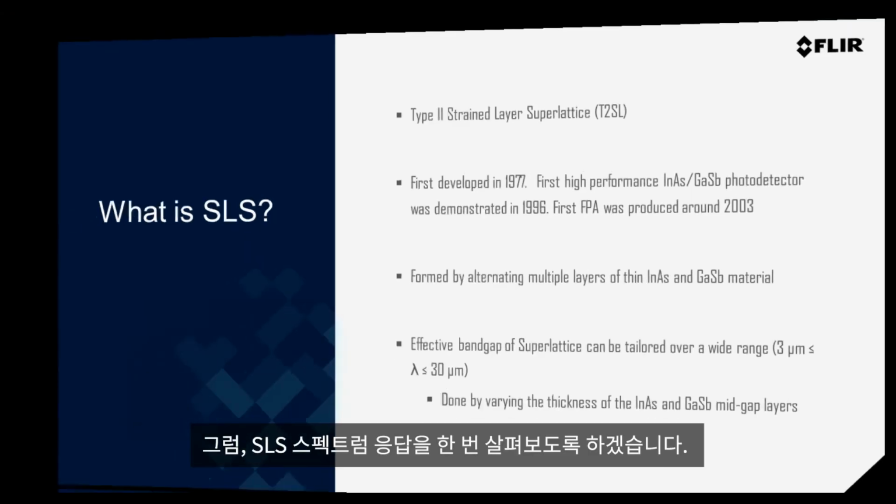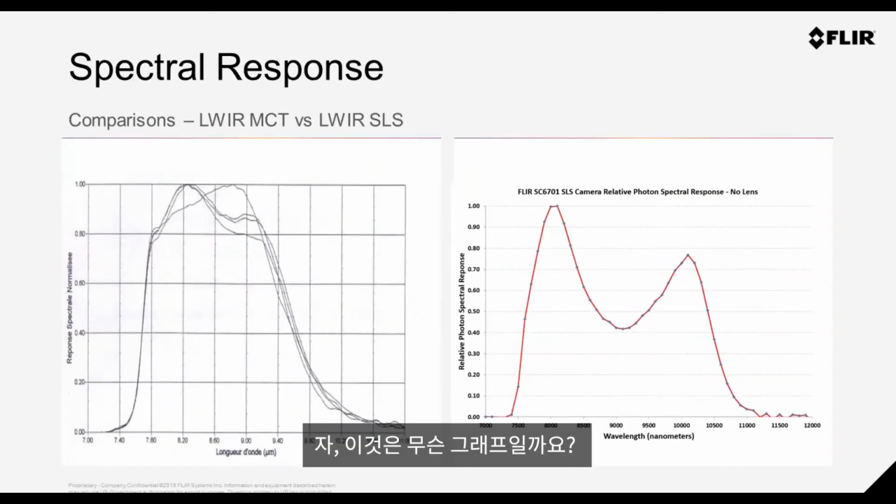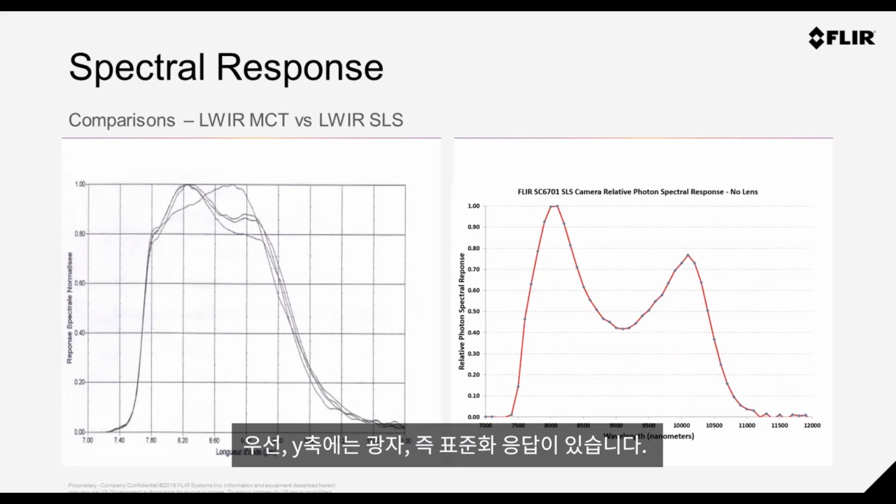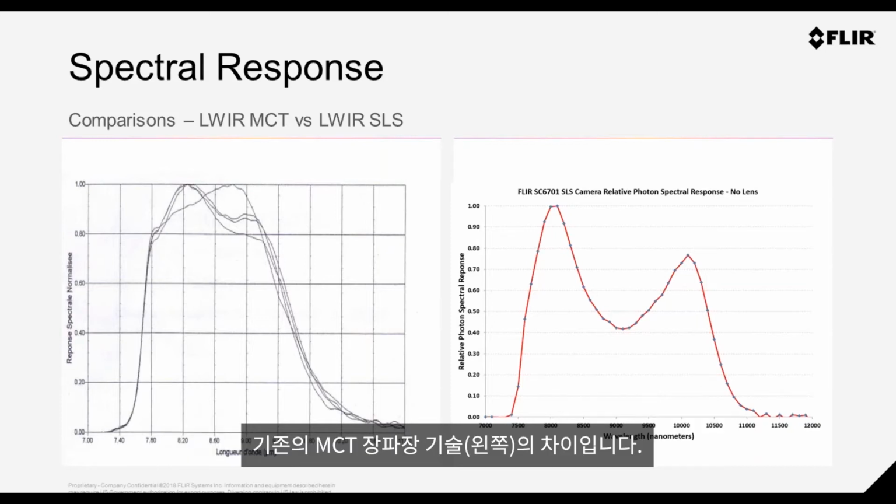Let's look at this SLS spectral response. So what are we really looking at here? We have the photon, the normalized response on the y-axis here, and of course wavelength on this x-axis. And what we want to compare here is the new SLS technology on the right compared to the older MCT long wave technology on the left.